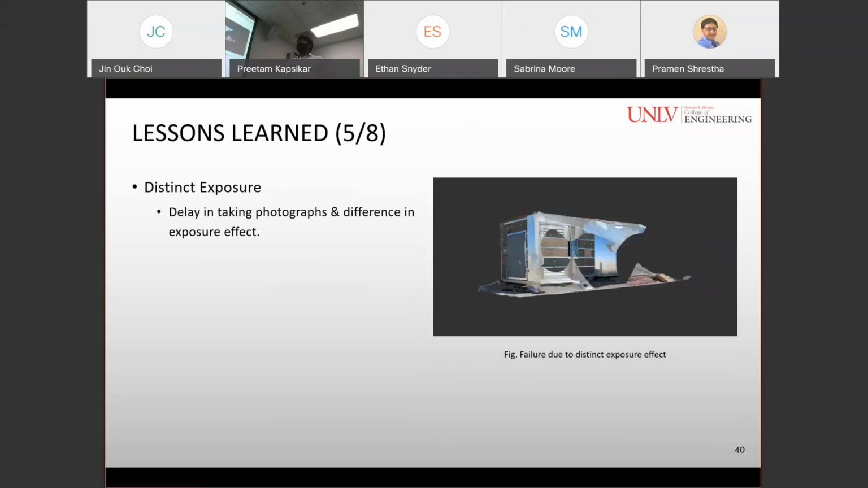Delay in taking photographs. There was a delay in taking photographs after we decided to take pictures without any object movements. We took pictures in the morning, and then we took pictures in the lunch break. Due to this there was a difference in the exposure effect, and the software couldn't produce a high quality model due to the distinct exposure effect.